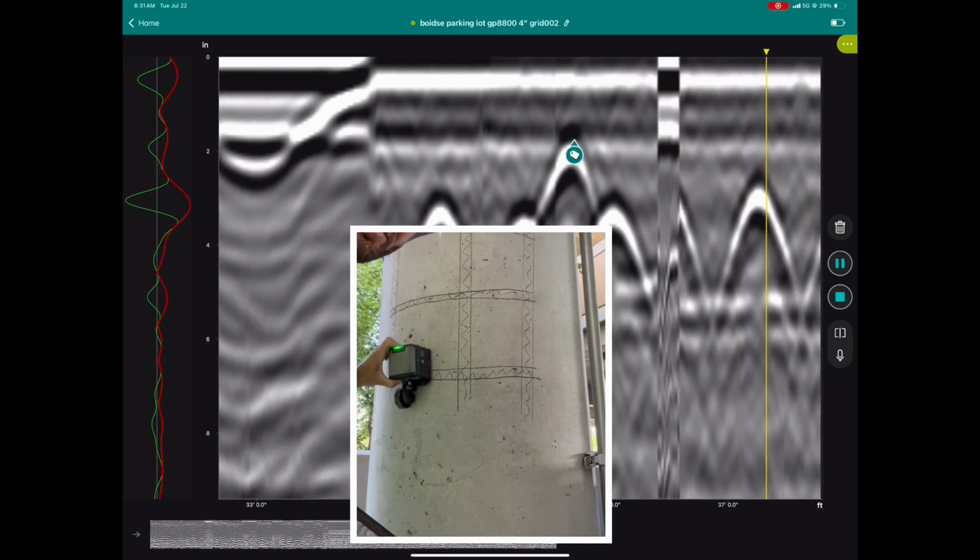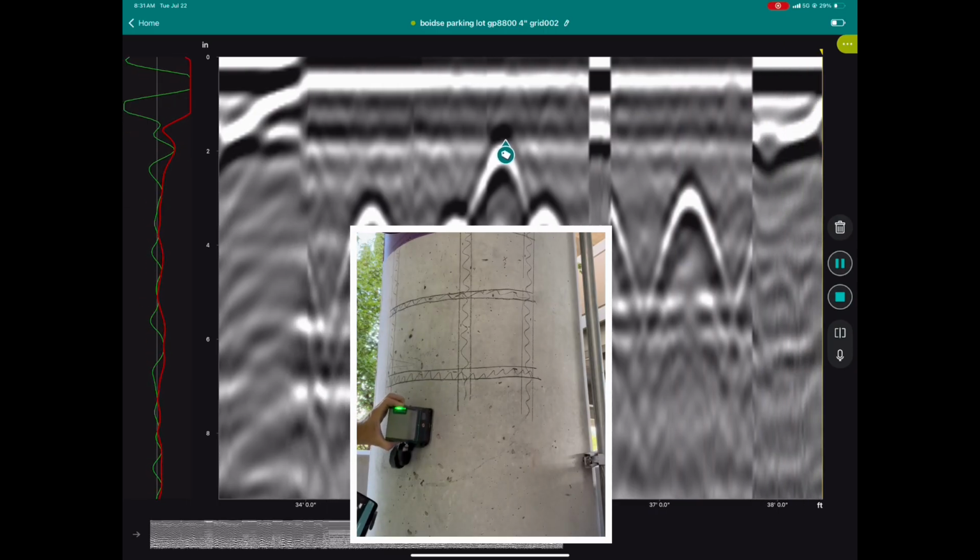Now, if we want to try to put some depths to these, let's get right on top of these.